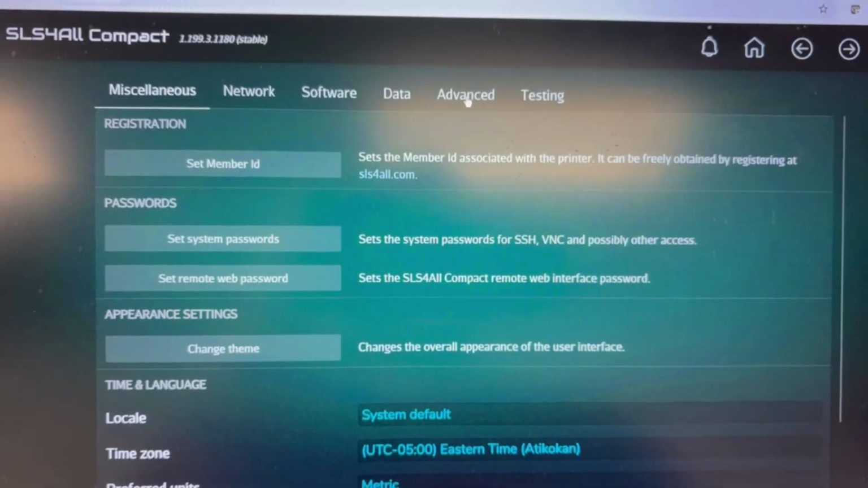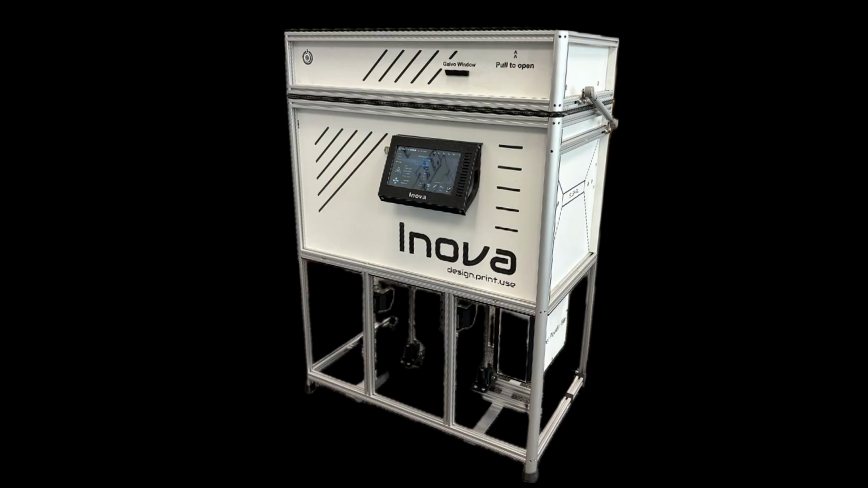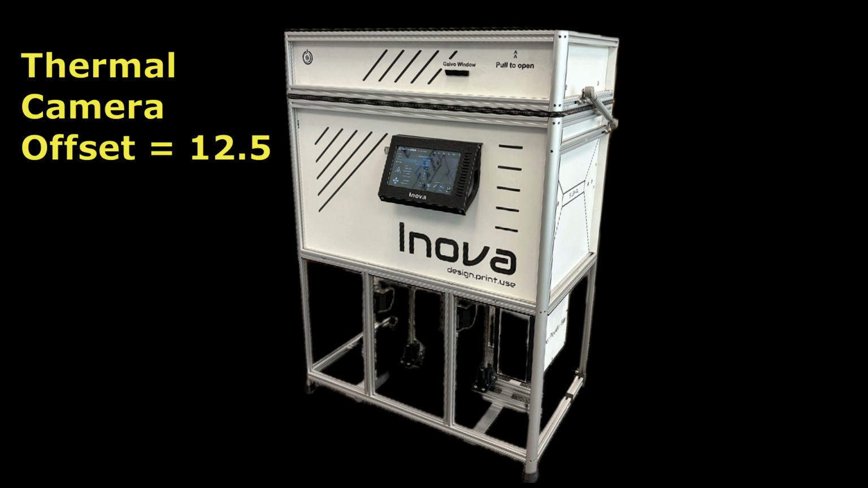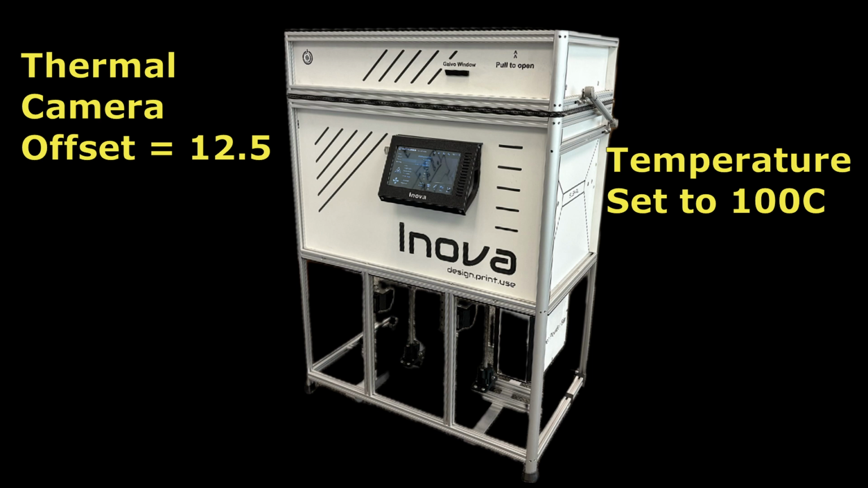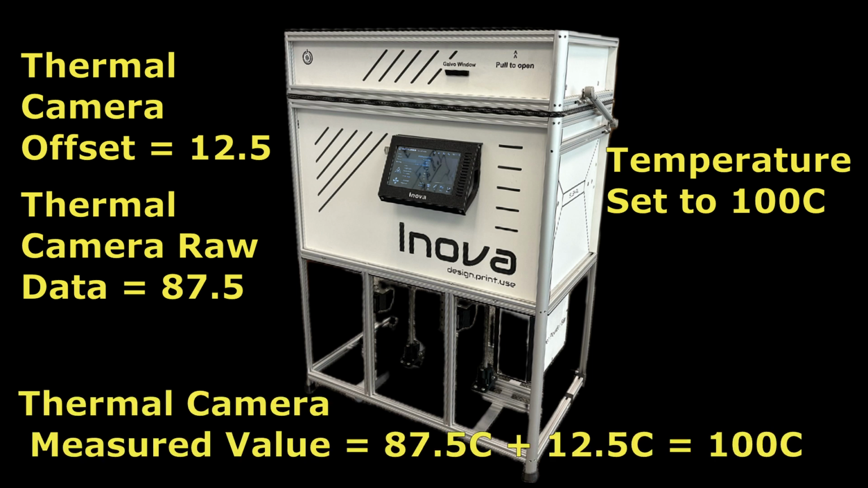Mine is now 17.7. But let's assume 12.5 was the correct offset for the thermal camera. Then, if we set the actual temperature to be 100 degrees on the powder surface, the raw data from the thermal camera would be reading 87.5. And with the offset, all values from the camera will now be adjusted to match the actual temperature. So 87.5 plus 12.5 is 100.